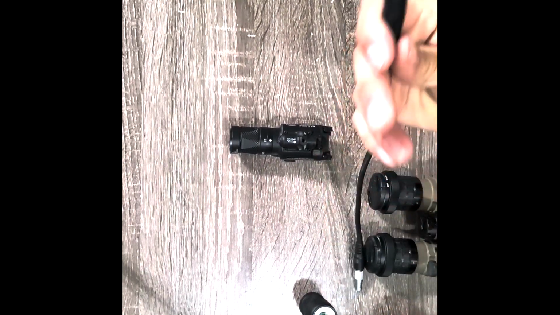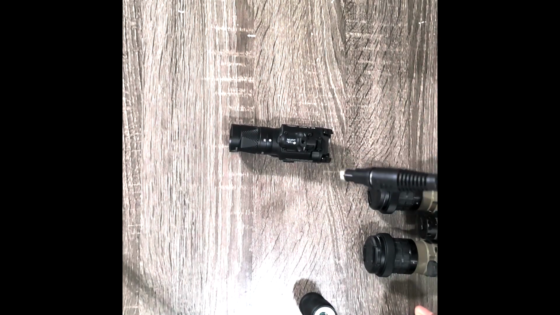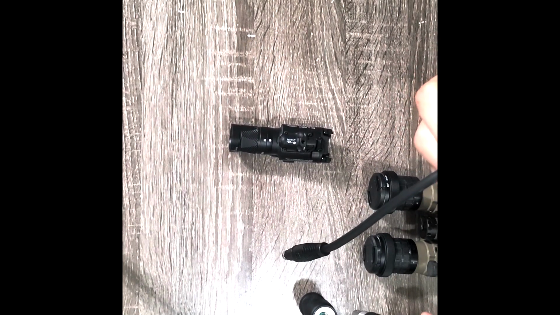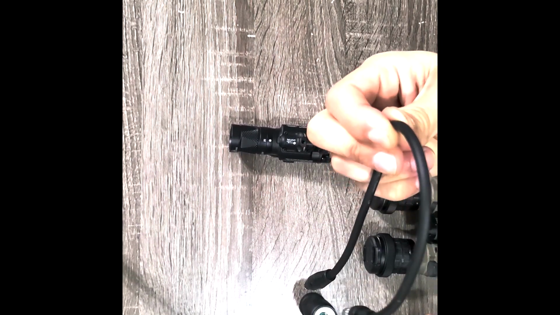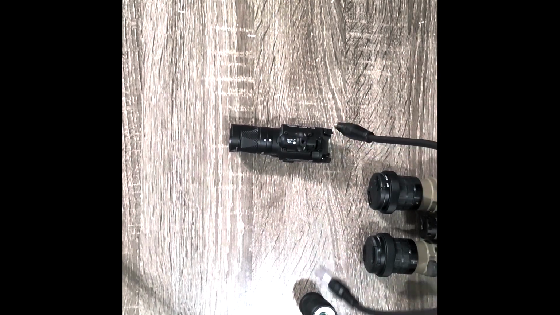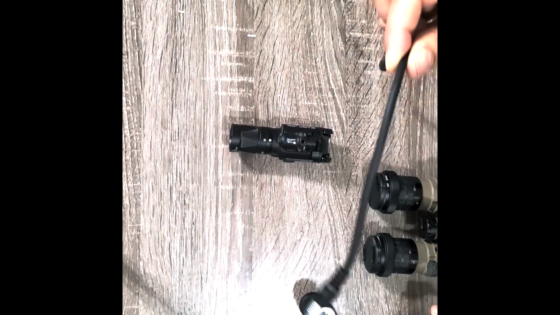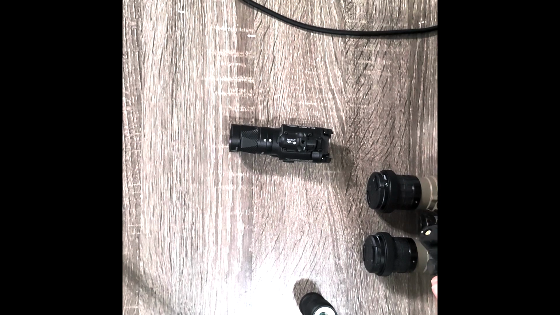The cable was not long enough, so I've had to order an extension with a 90-degree angled connector, which should help with the issues, and it should allow the nods to work even when stowed up. But again, this little fake battery pack, you could say, works so far.